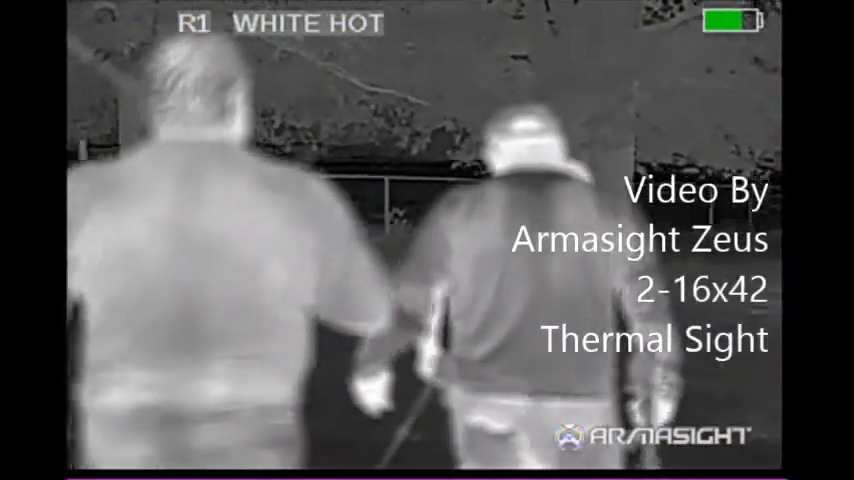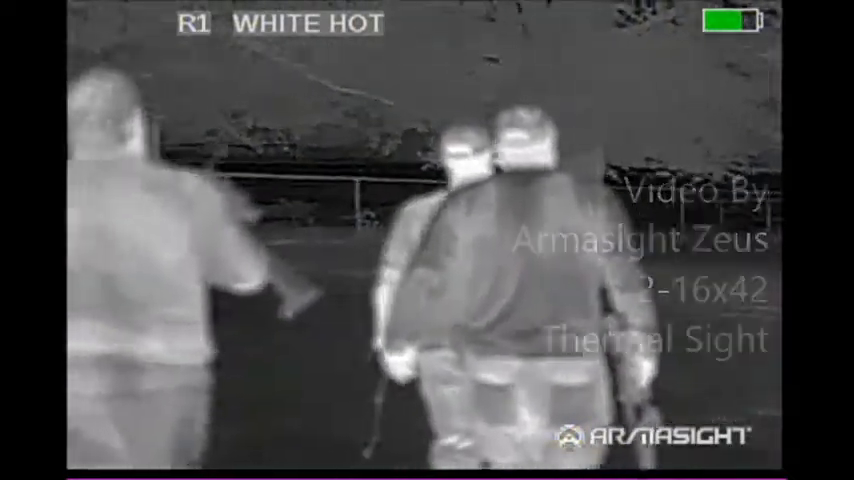I was recently fortunate enough to ride along with Dave, Mark, and Tom to go do a little hog hunting for a couple nights in North Texas. We had arrived on property, just met up, and were getting out of the vehicles when Dave spotted hogs, said let's go. Tom and Mark grabbed the rifles and we headed down.